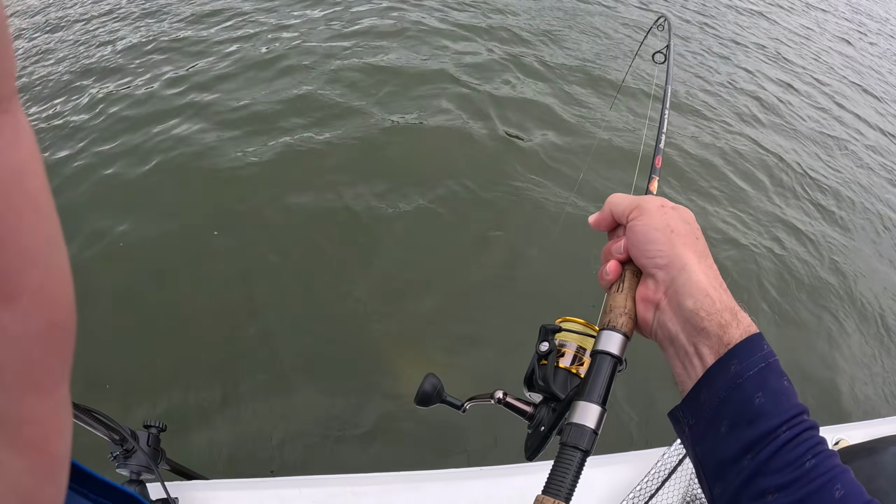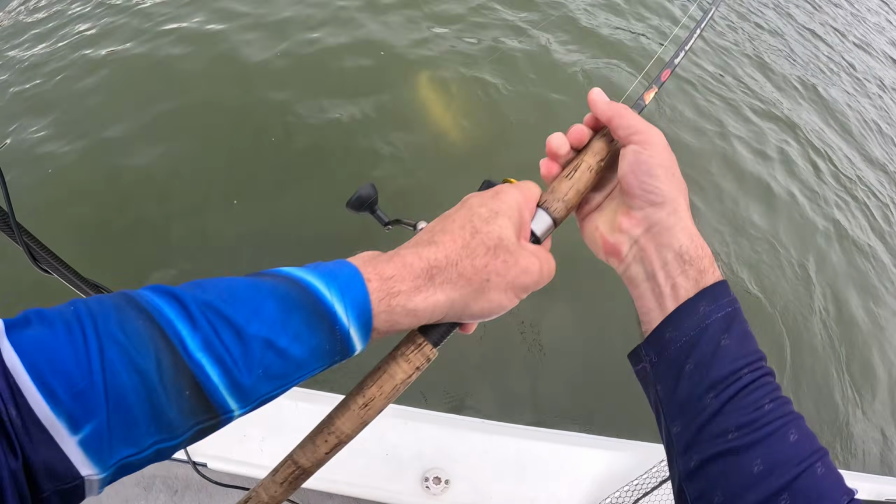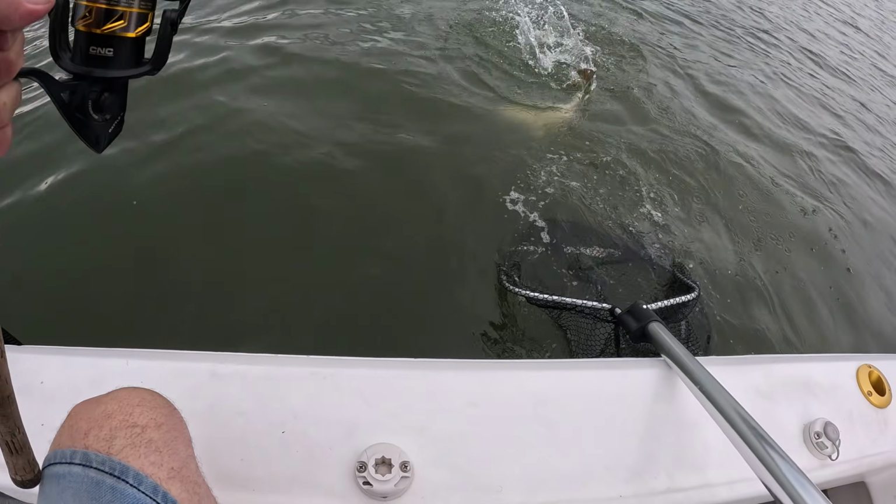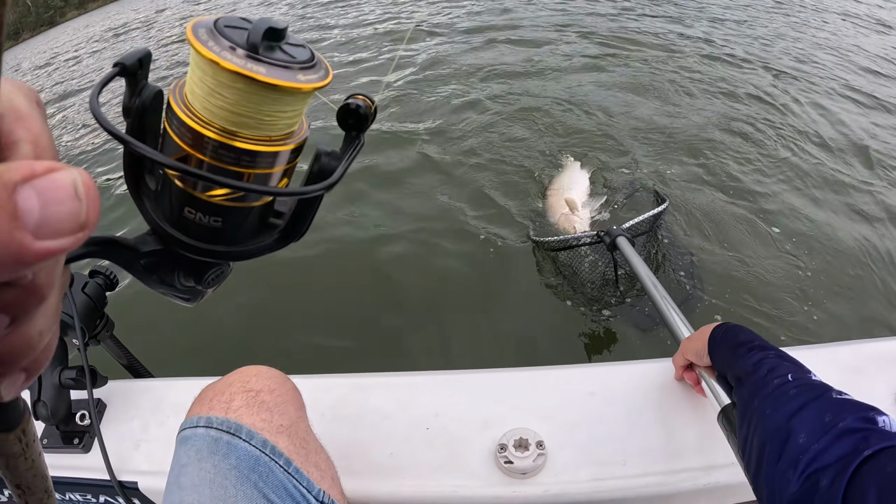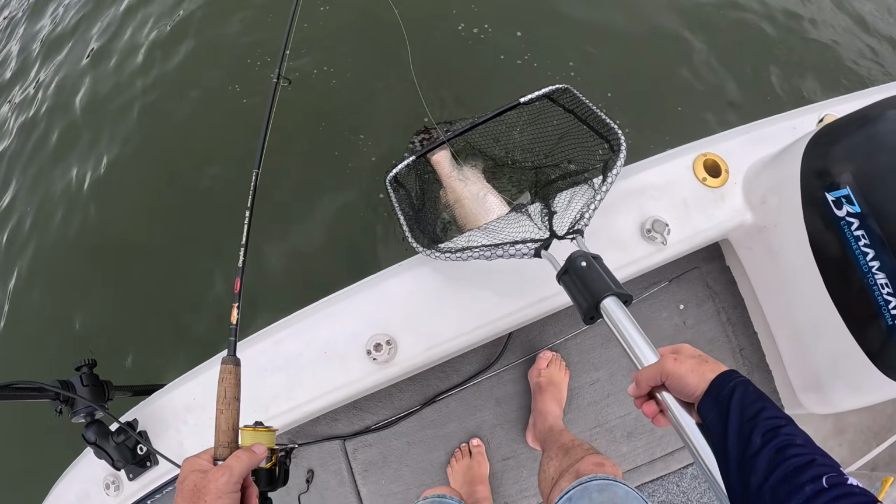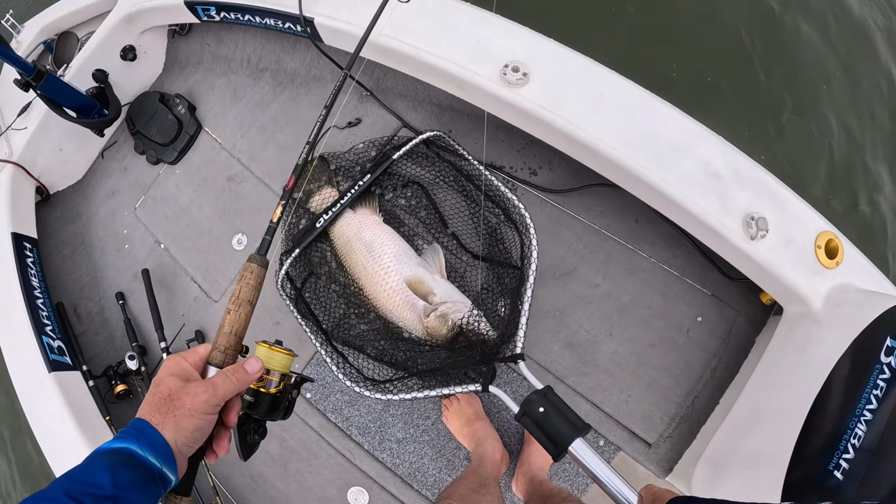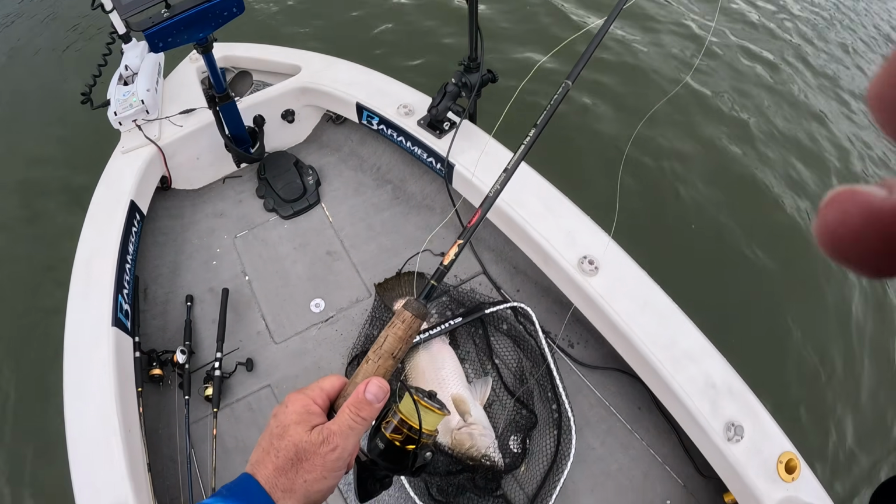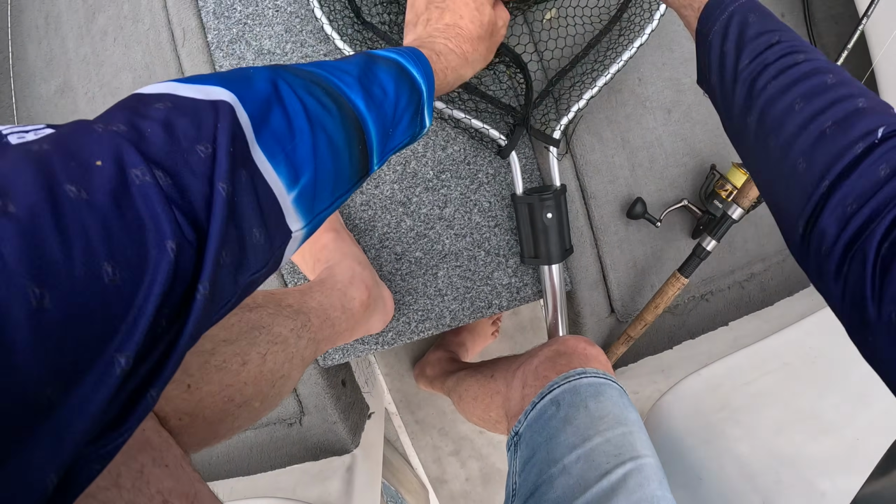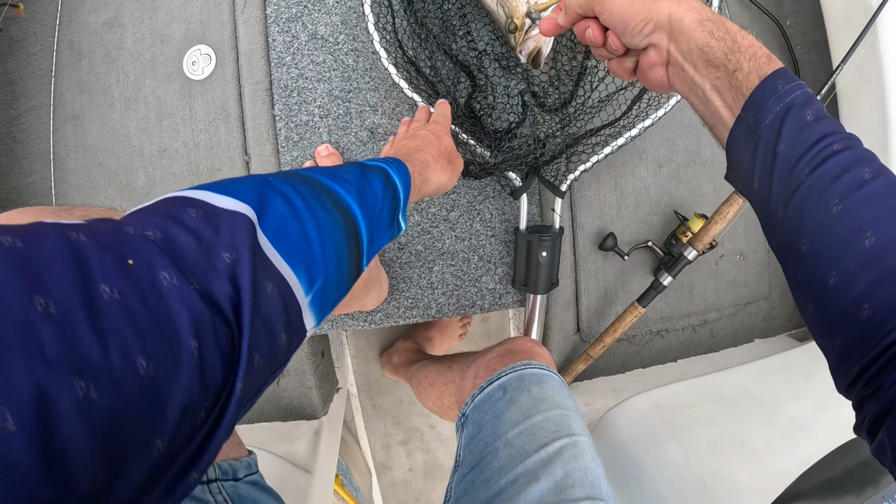Still playing up, little fella. Little fella for here. Okay. Yeah, baby. First LiveScope Barra.